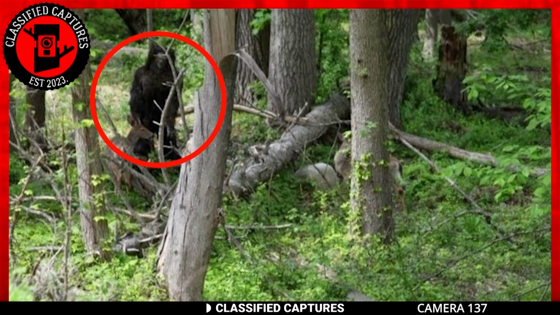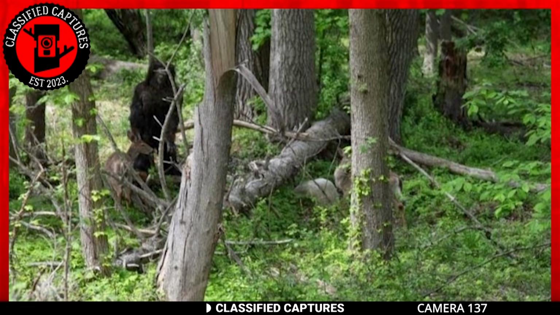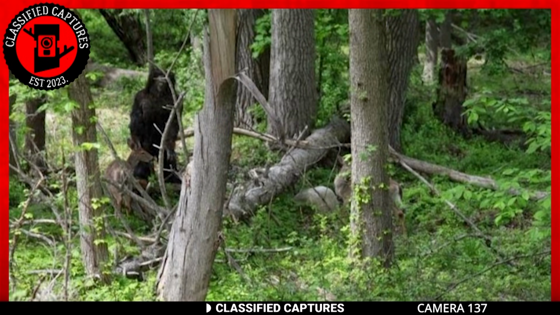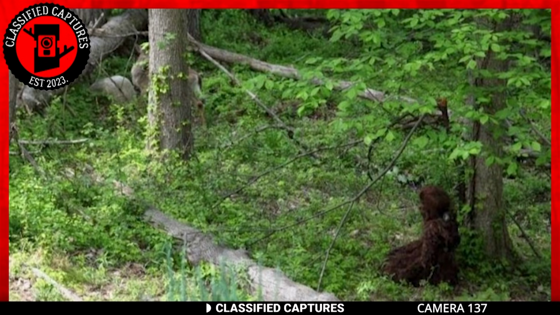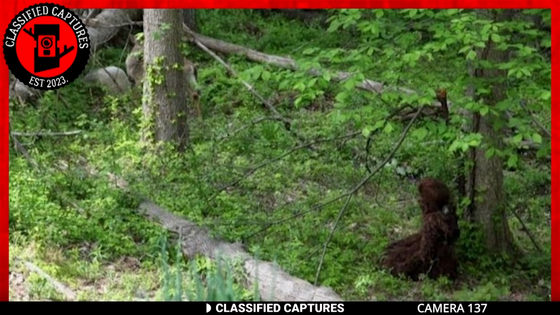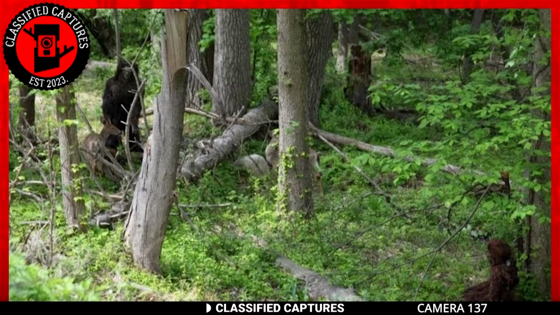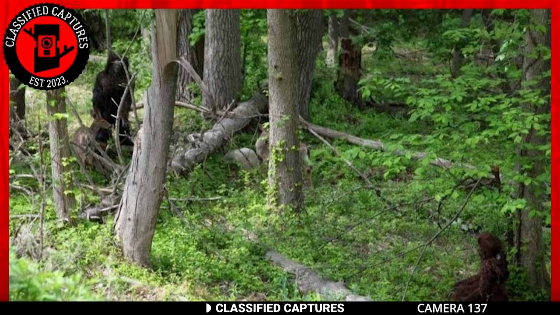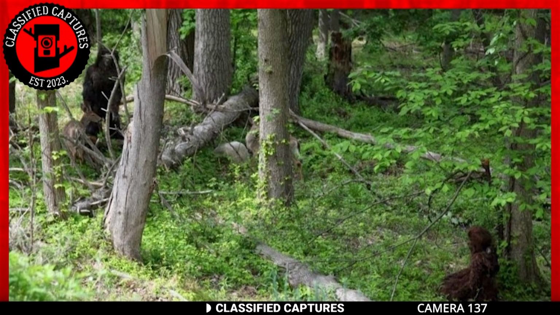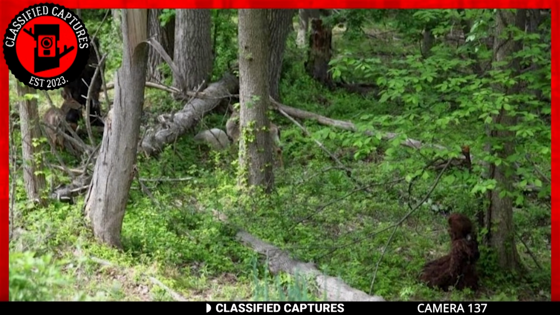The creature on the right, shrouded in dark fur, stands tall, its height almost mirroring that of the surrounding trees. In contrast, the figure on the left assumes a distinctive posture, seemingly in a kneeling or crouching position, and features a distinctive brown fur. The nature of the exchange between these 2 beings remains an enigma, one that sparks the imagination and invites a multitude of interpretations.